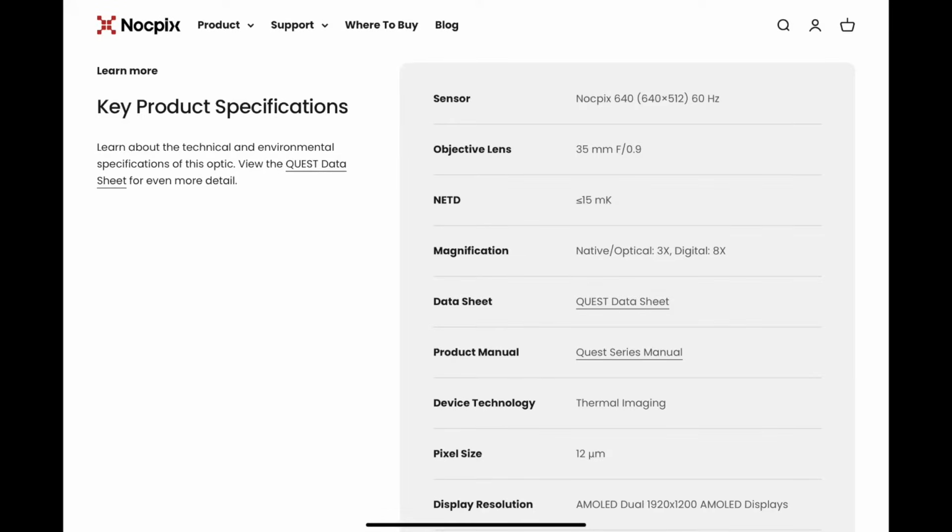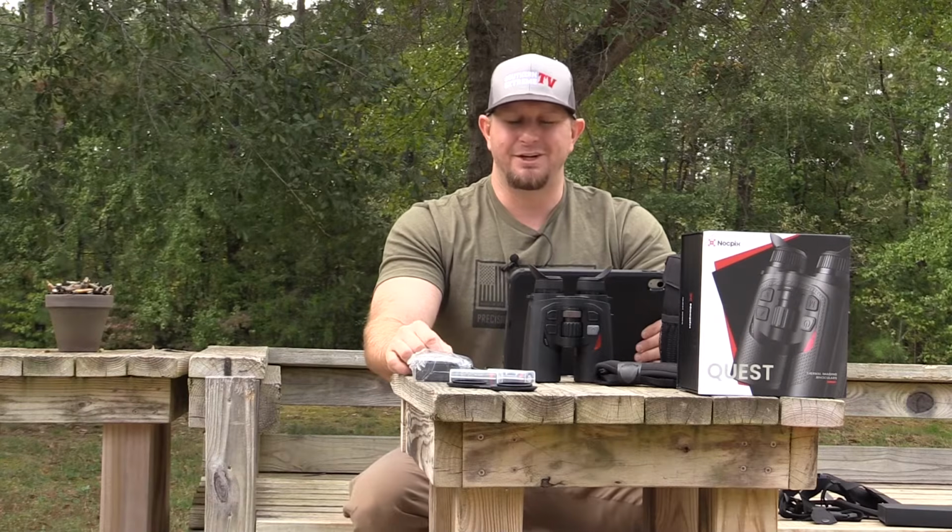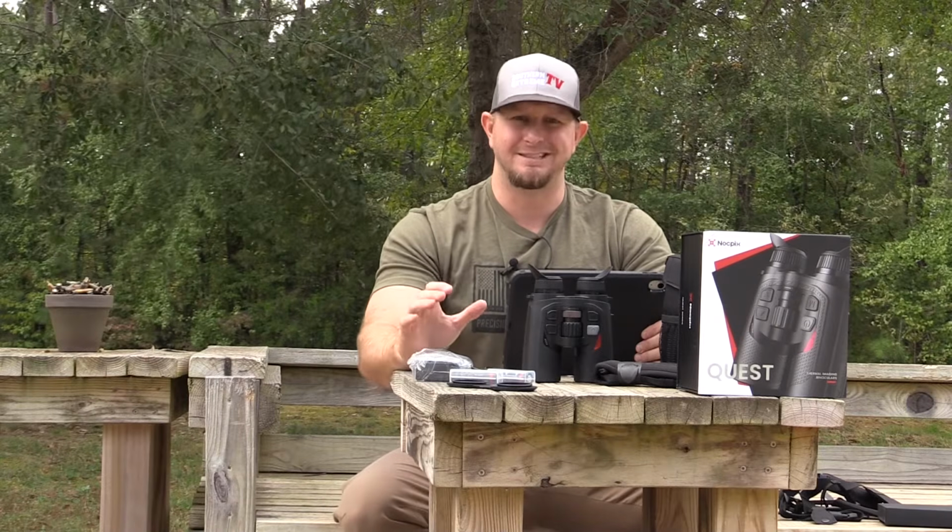Magnification, it says it has a native 3x and digital all the way to 8x, so you can go from 3 to 8 power. You've got pixel size is 12 micron. Detection range, so they're claiming a detection range of 1,970 yards, so basically 2,000 yards detection range.